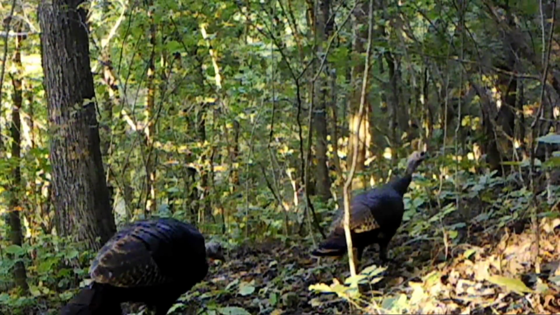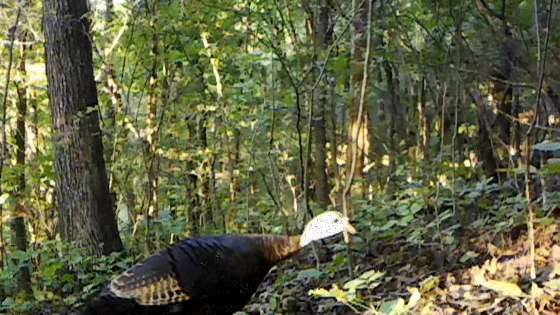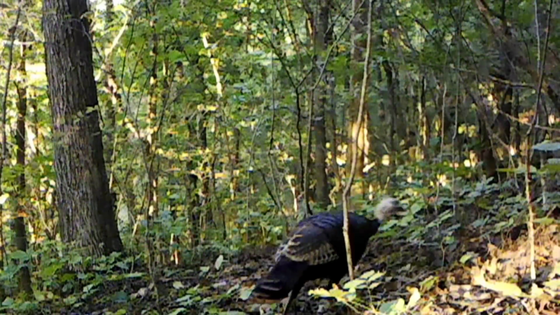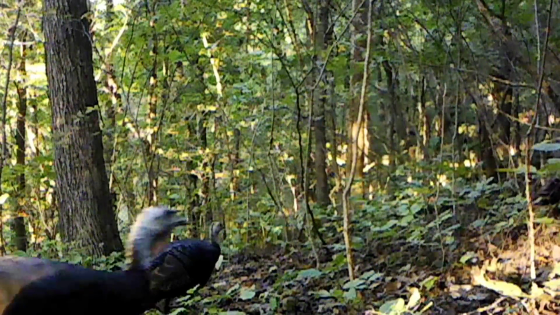And the turkey, they're too busy looking for these acorns. They're having a good time. Just follow the leader around. All through these big woods.